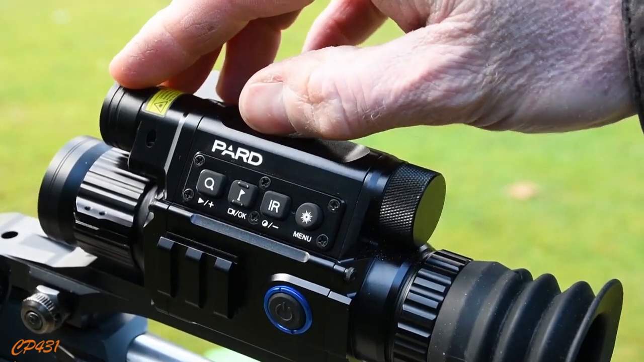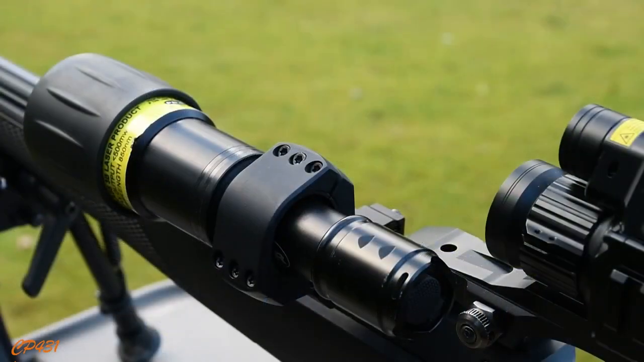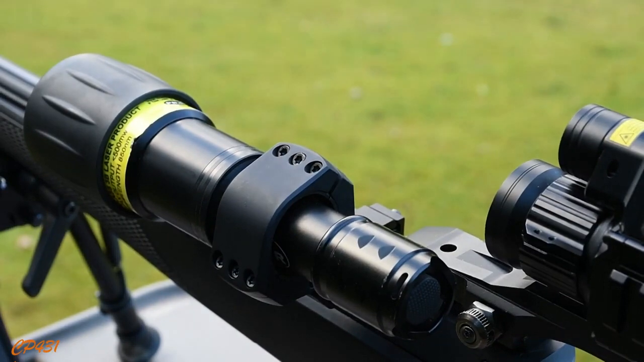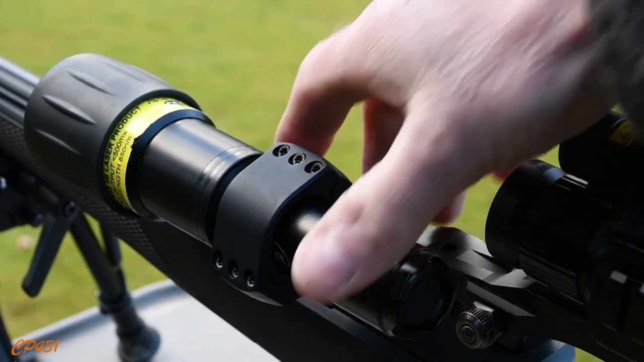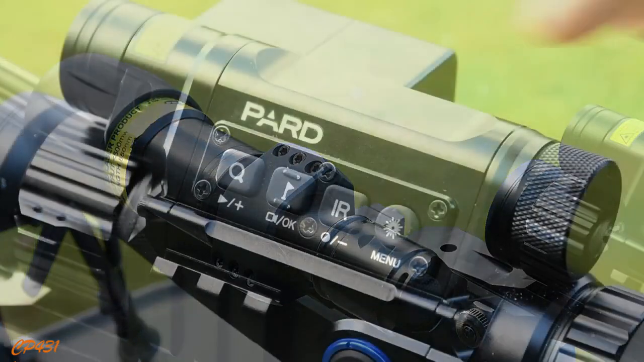I think it's restricted to about 100 meters, so rimfire ranges. But with a larger, high-powered illuminator on the side, I had no problem shooting foxes out to 150, 175 meters, but with excellent visibility beyond 300 meters when required.